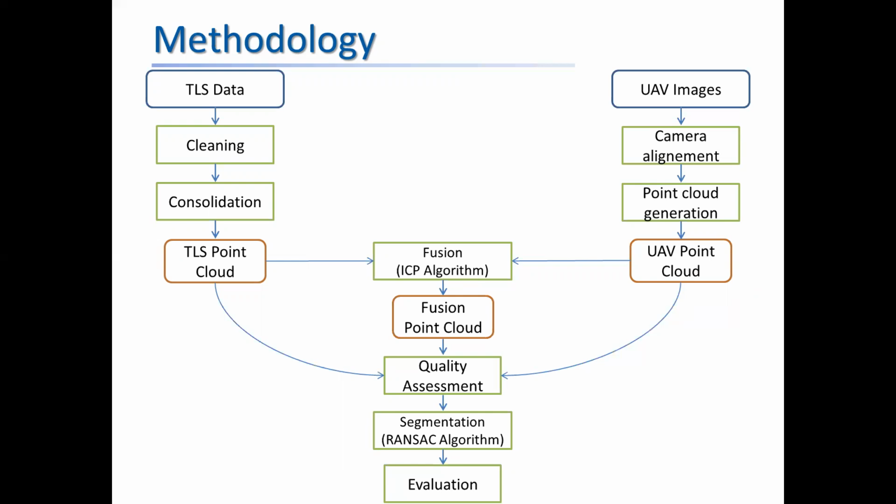Points acquired by the terrestrial laser scanning mission go through the following steps: cleaning, consolidation, creation of the mesh, texture of the mesh model, and finally creation of the 3D model. For the drone shooting mission, the processing includes the following steps: the camera alignment, generation of dense point clouds, creation of meshes, generation of textures, and finally creation of 3D models.